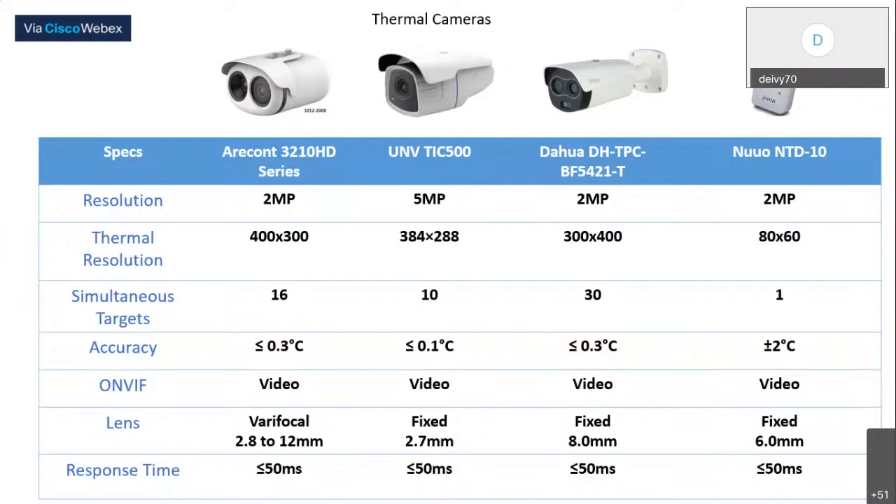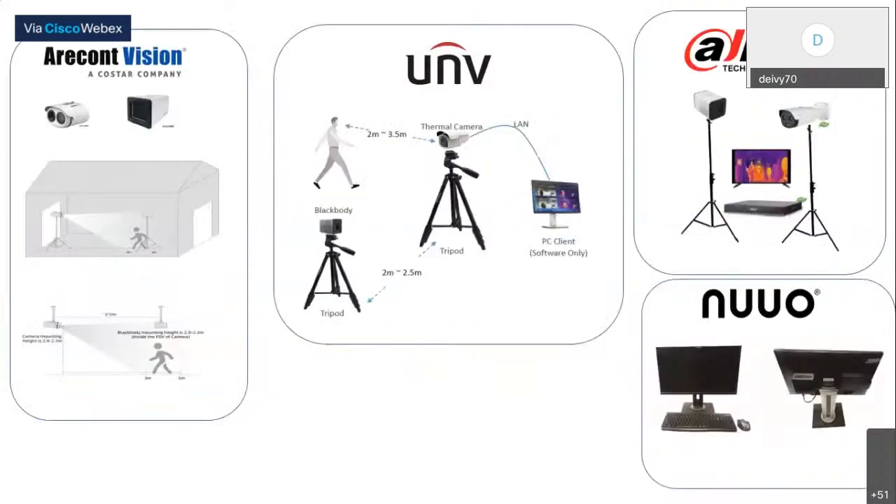Right here, you can see it's a 2.8 to 12 millimeter lens. The other ones are fixed lens, and the response times are all pretty equal across the board. These are the full packages. For the Aircons and the Uniview, the black body is required. The black body is just a thing for keeping all the thermals in check, making sure it's accurate enough to detect the correct temperature.